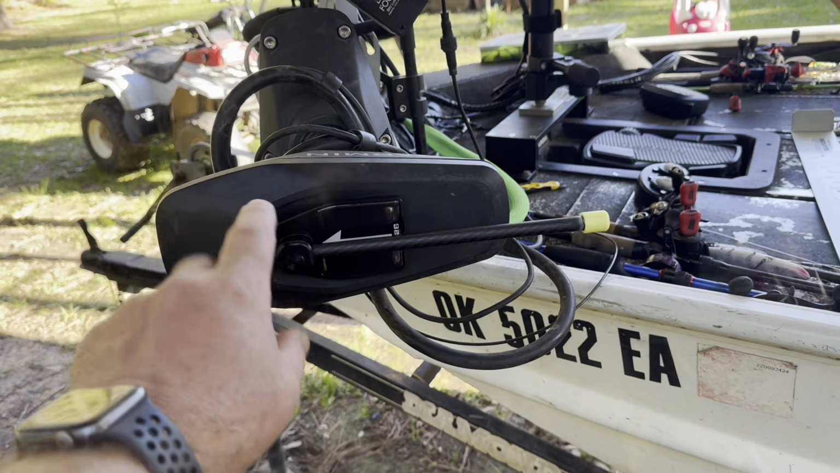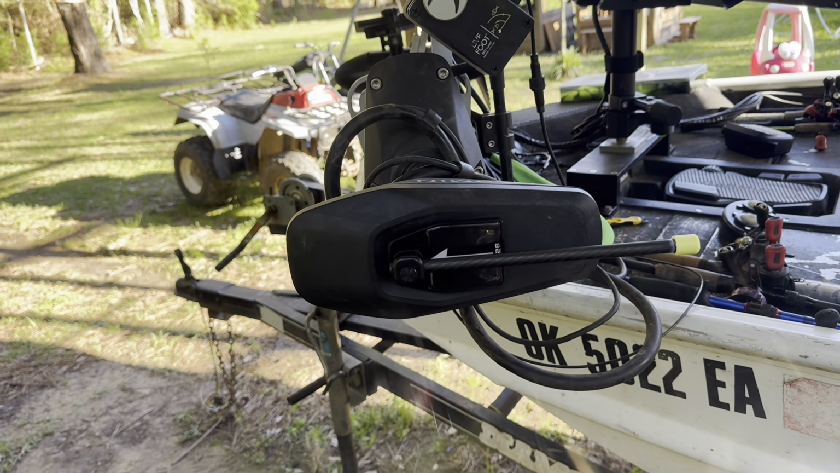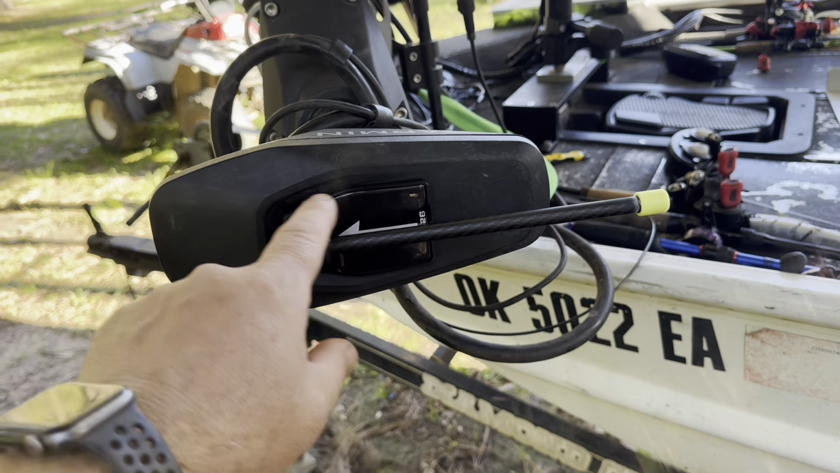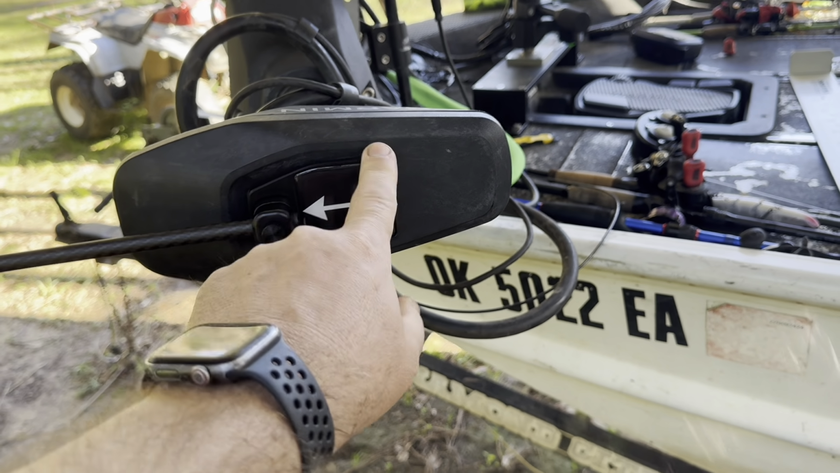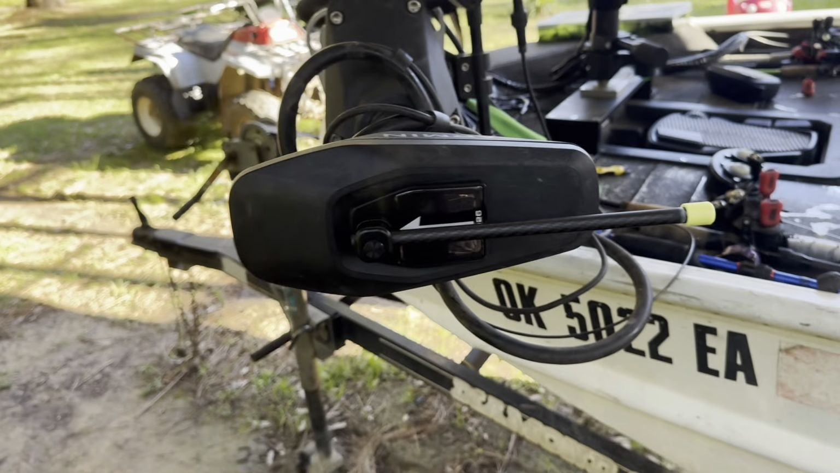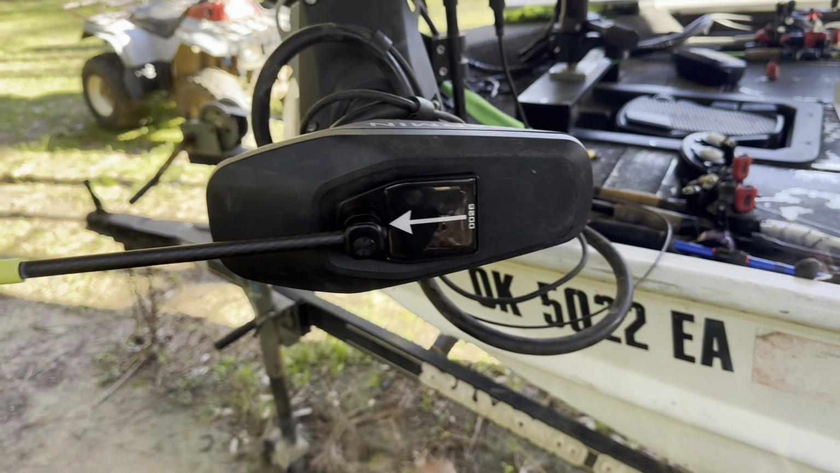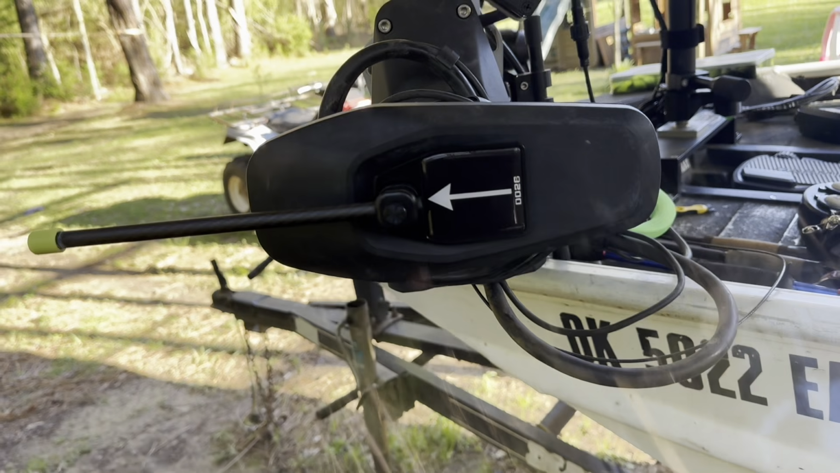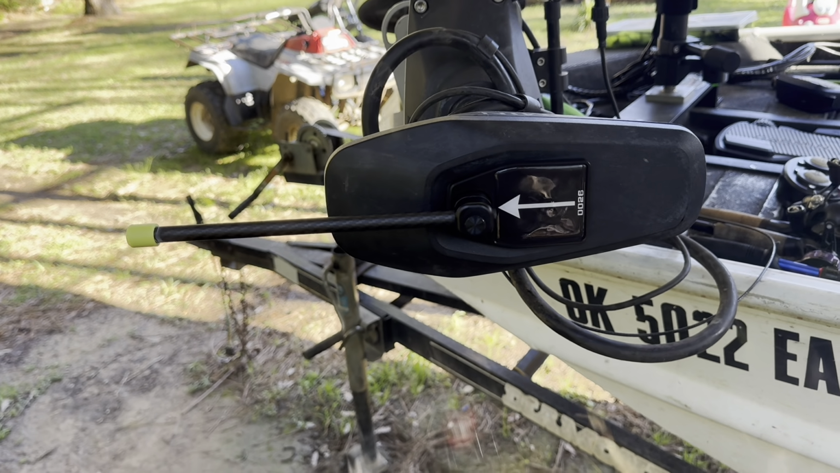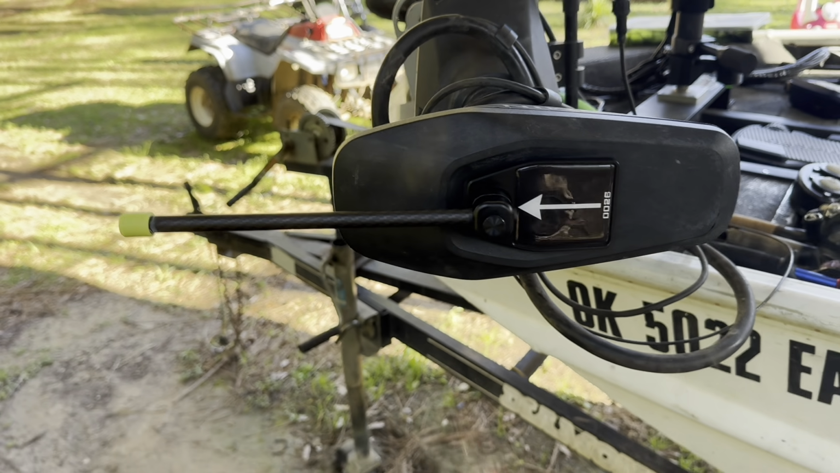Let's go. All right, so this is a new tool from DD26. They make it for the Power-Pole Move, they make it for the Minn Kota trolling motors, and they make it for the Garmin. It's machined. This is a machined area. This is a carbon fiber pole with a glow-in-the-dark tip. If I don't need it, I can fold it back out of the way. But you can fold it like this, and it gives you an excellent idea of pointing. And because I'm a night fisherman, this is a glow-in-the-dark tip. And let me tell you, that's a bright son of a gun.